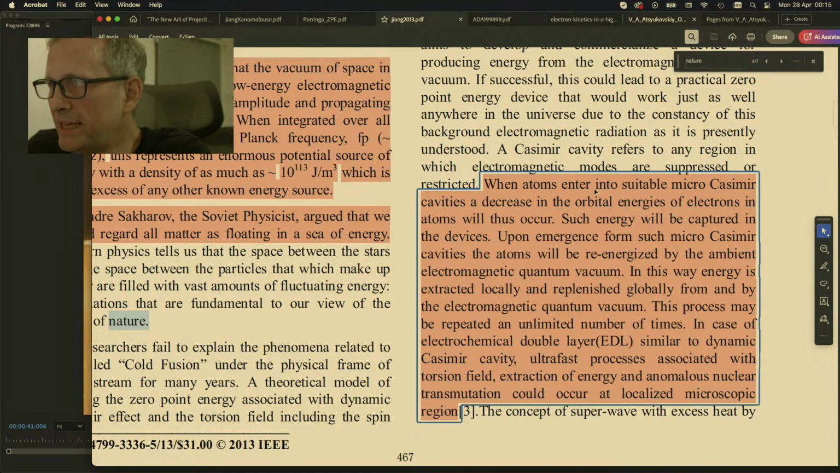When atoms enter into suitable micro-Casimir cavities, a decrease in the orbital energies of electrons in atoms will thus occur. Such energy will be captured in the devices. Upon emergence from such micro-Casimir cavities, the atoms will be re-energized by the ambient electromagnetic quantum vacuum. In this way, energy is extracted locally and replenished globally from and by the electromagnetic quantum vacuum.